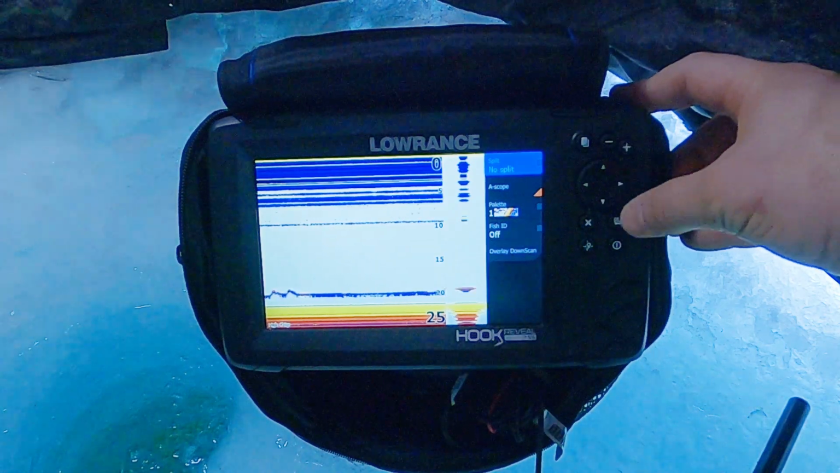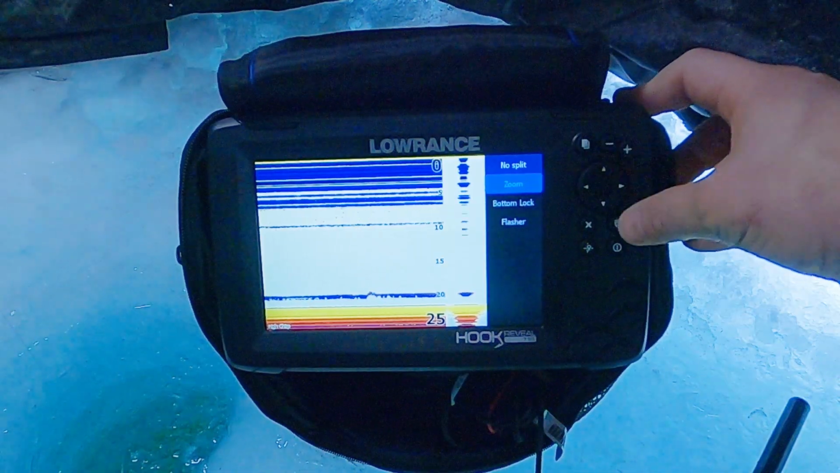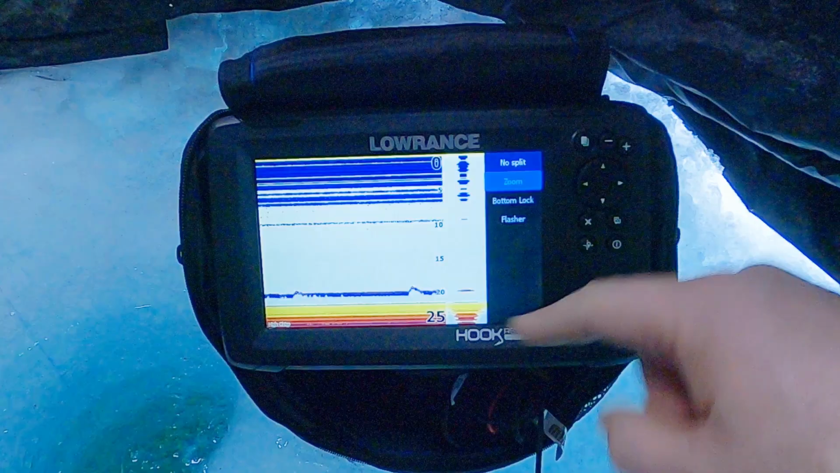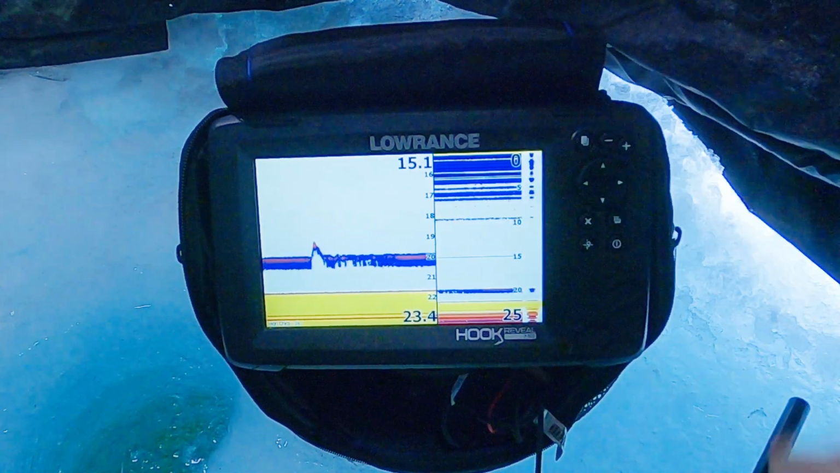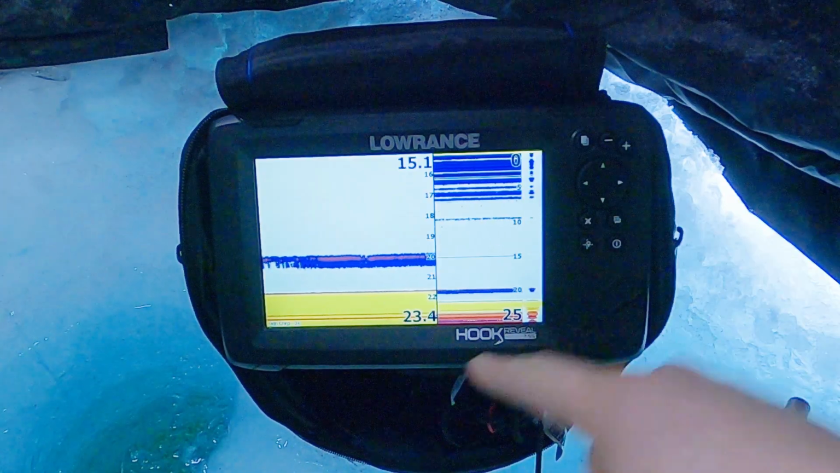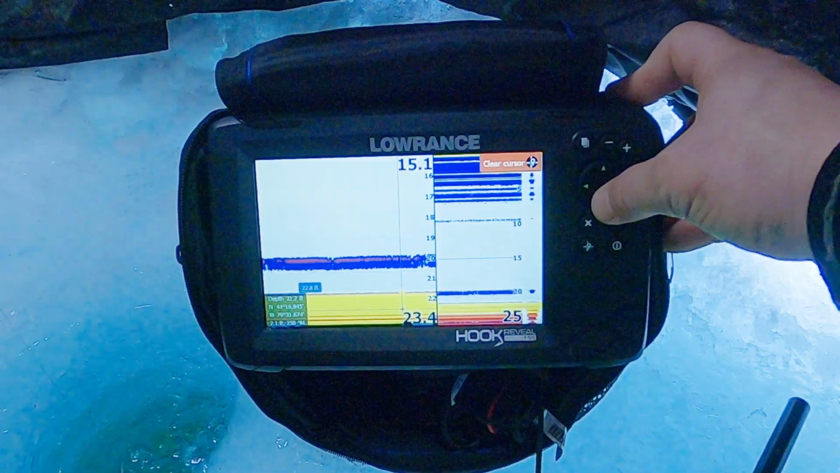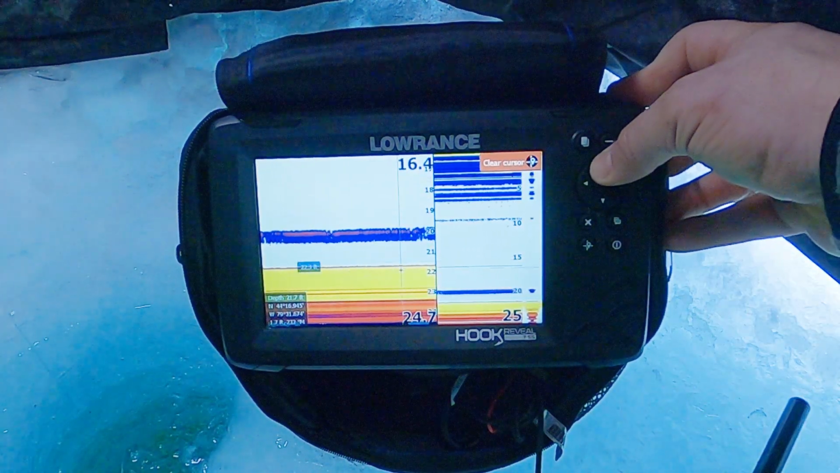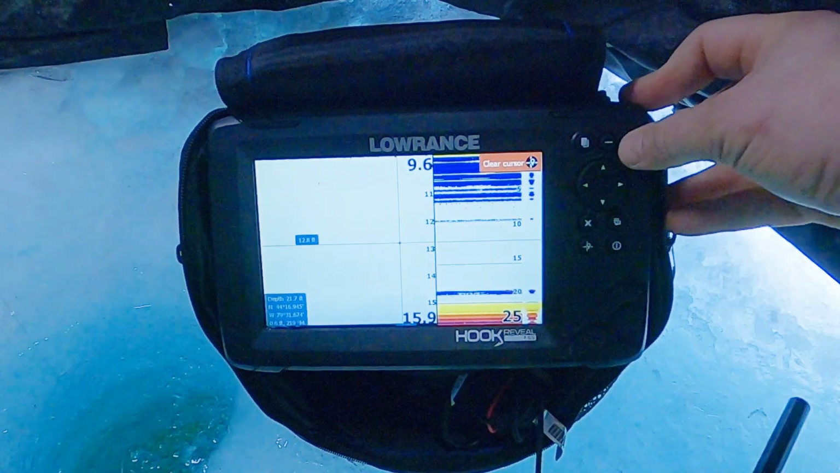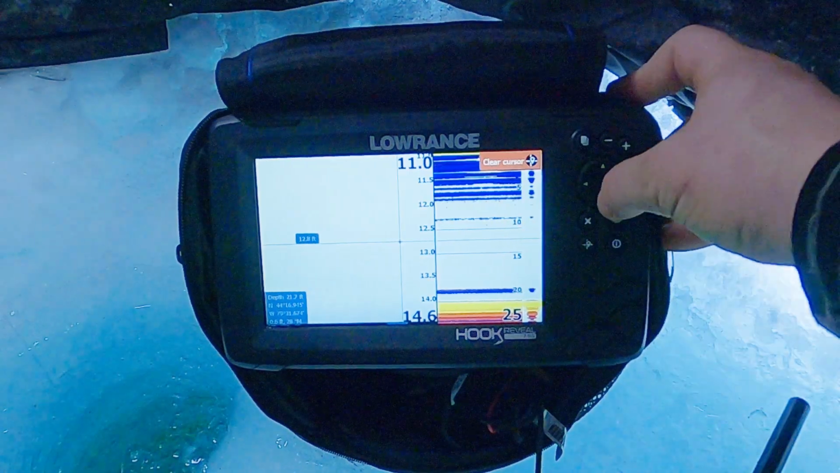So on here we have no split as our option. We can go and do a zoom or bottom lock. Bottom lock will just keep the full screen zoomed in, but I like to do a split screen zoom. So now what I have is my full water column here. I can find any fish that are coming in, but I can zoom in on this side and I can adjust that zoom up and down as well. And I'll just get it up here. And now that zoom is between these two lines. So if I zoom in more, those lines shrink down and I fine tune exactly where I'm looking.